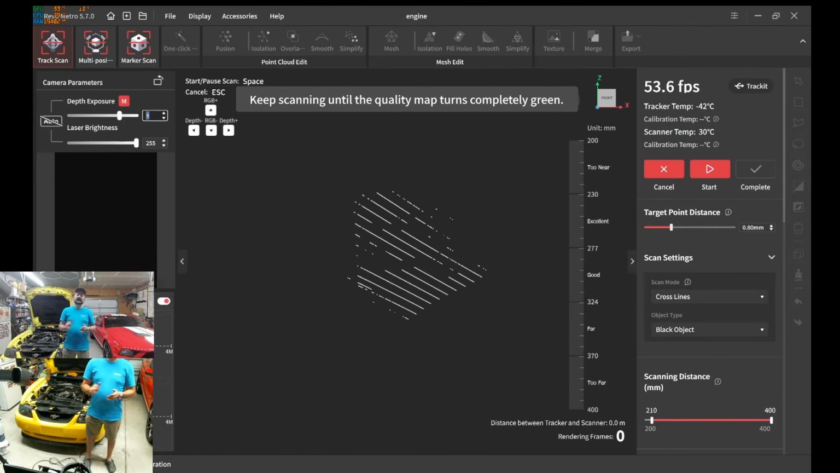Today I'm going to be doing something that was actually requested several times over DMs and also comments on some of my other videos, specifically requesting an engine scan. In this case, please keep in mind this is a prototype scanner, and also I am on beta software. The Trackit device is actually out of frame right here, physically touching it right there.